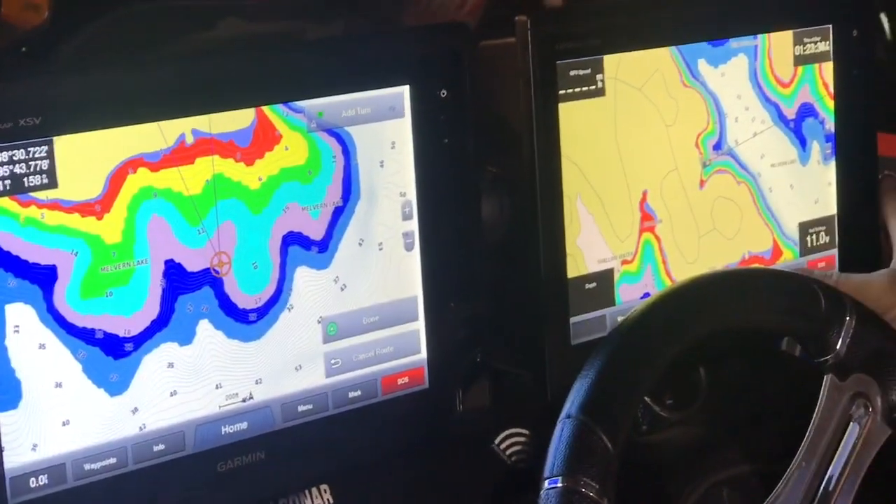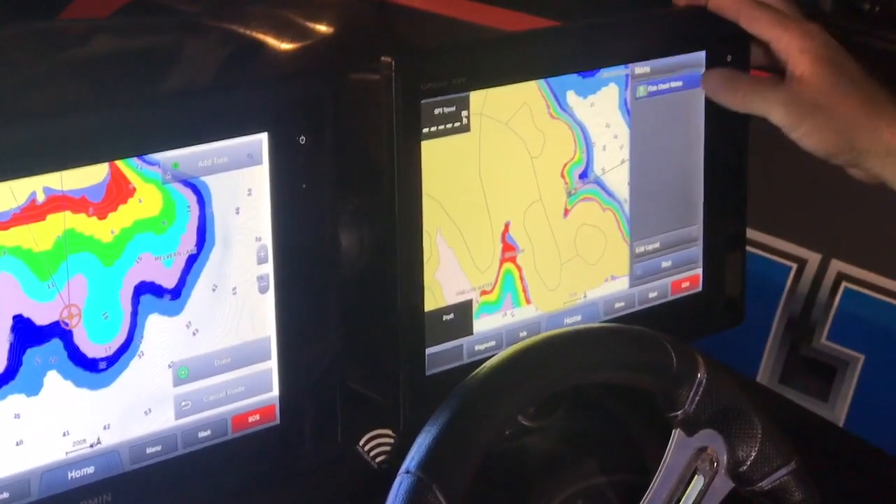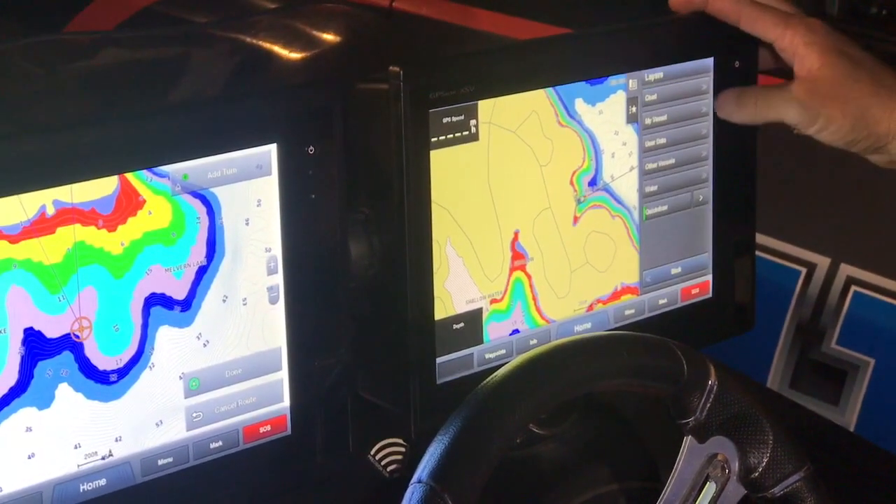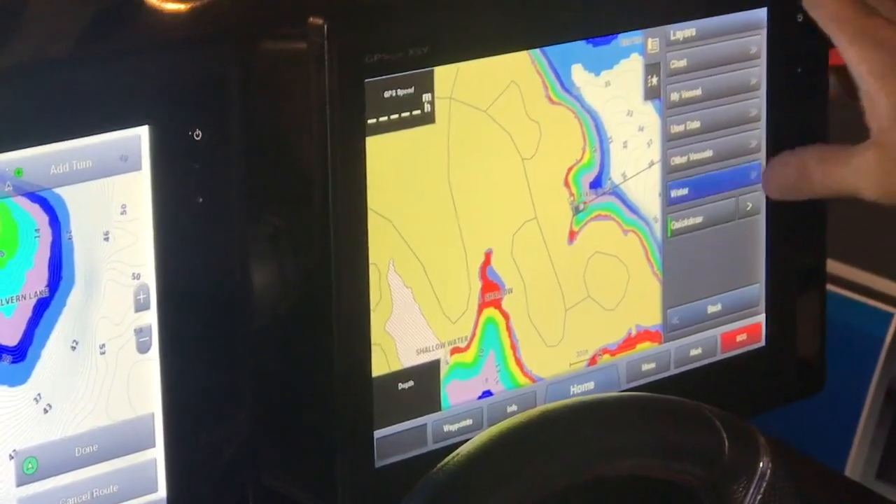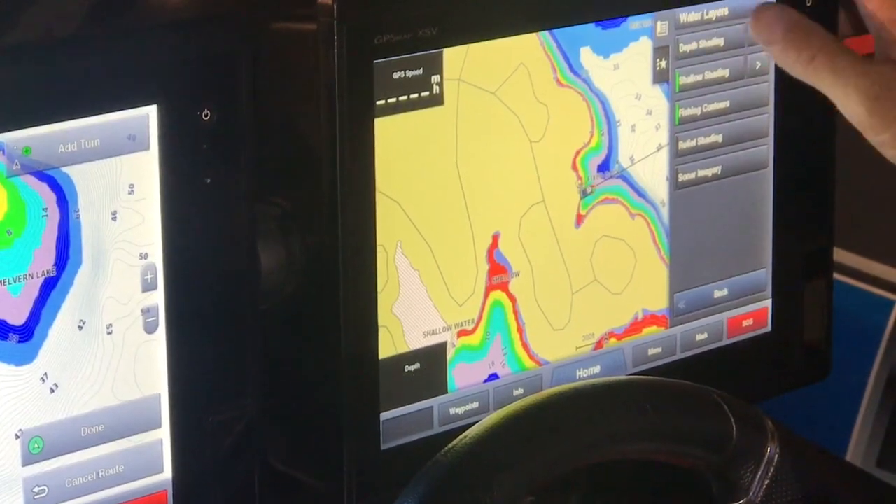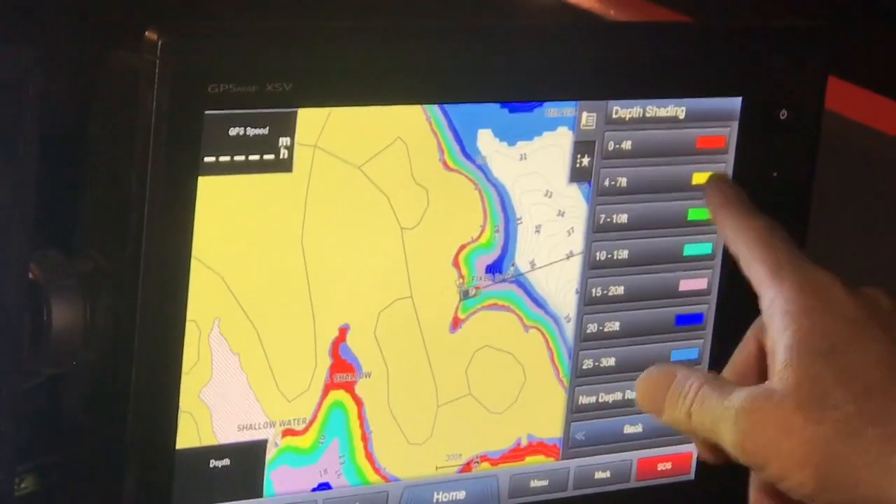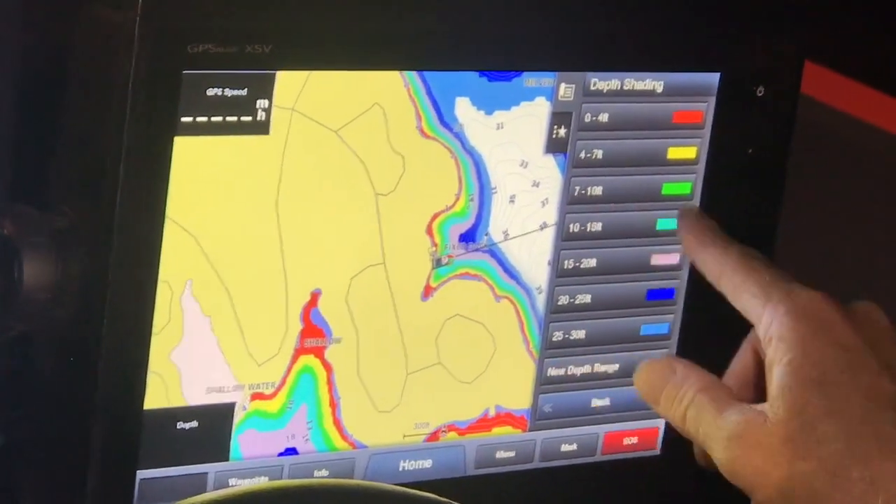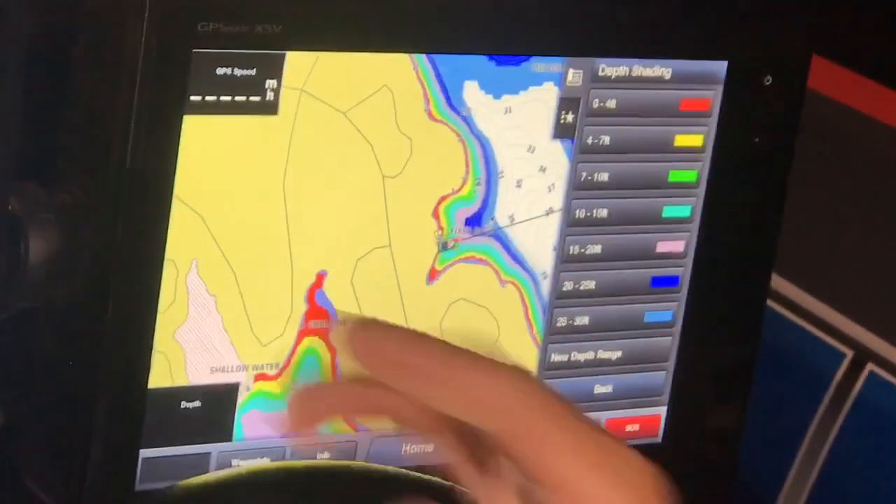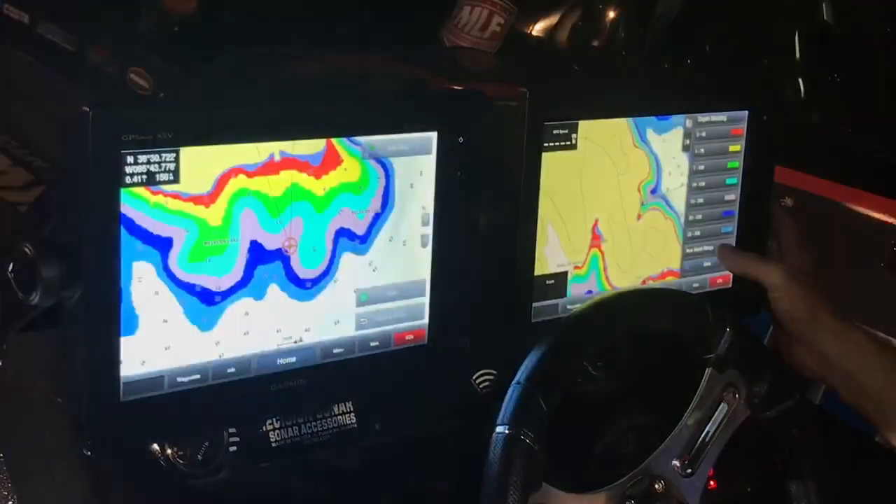So we're going to go in here. At the bottom of the screen, it's got menu, fishing chart, layers, and then water. We're going to go to the water setting and depth shading, and we're going to go to the little arrow. I've got 0 to 4 feet is red, 4 to 7 feet yellow, 7 to 10 green. You can set these however you see fit. I'm just going to go through this with you and share with you how I've done it.